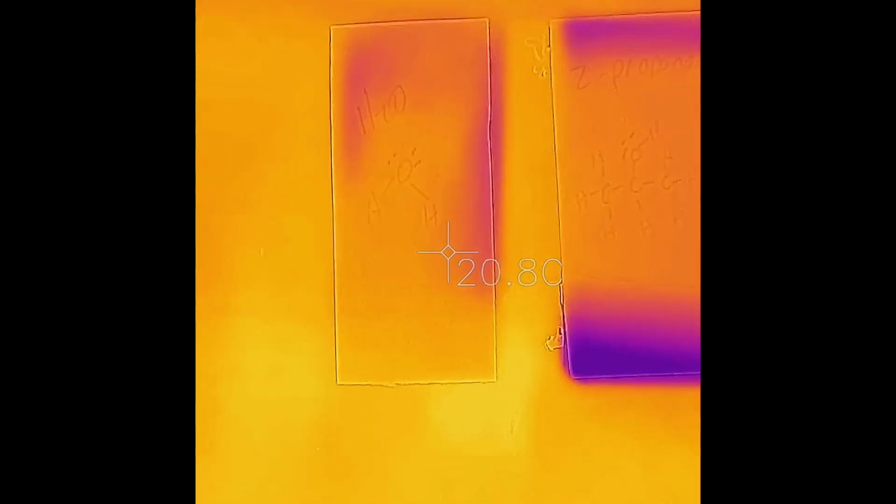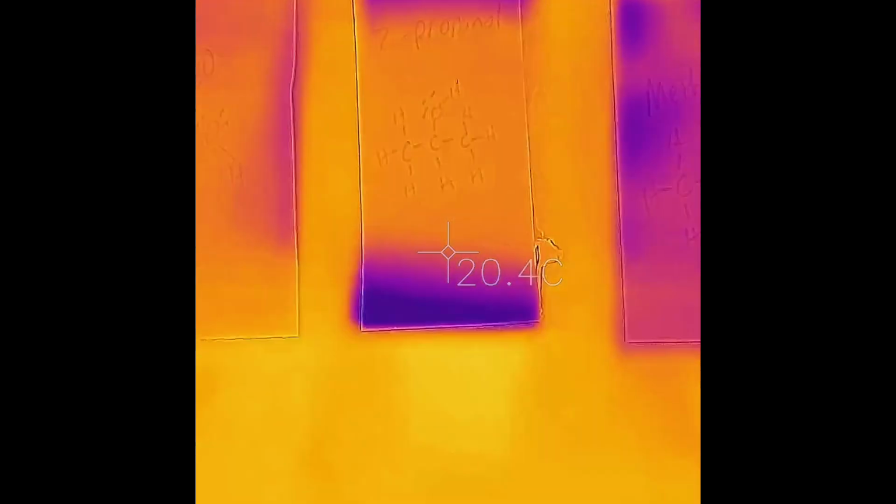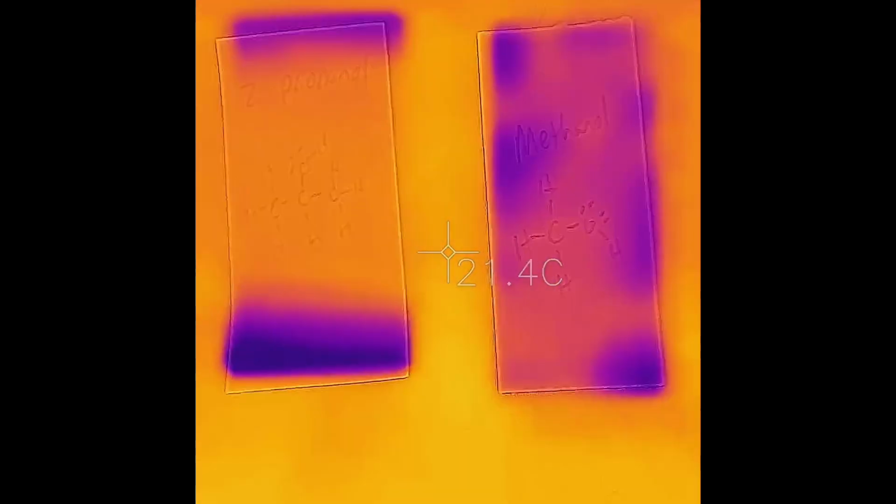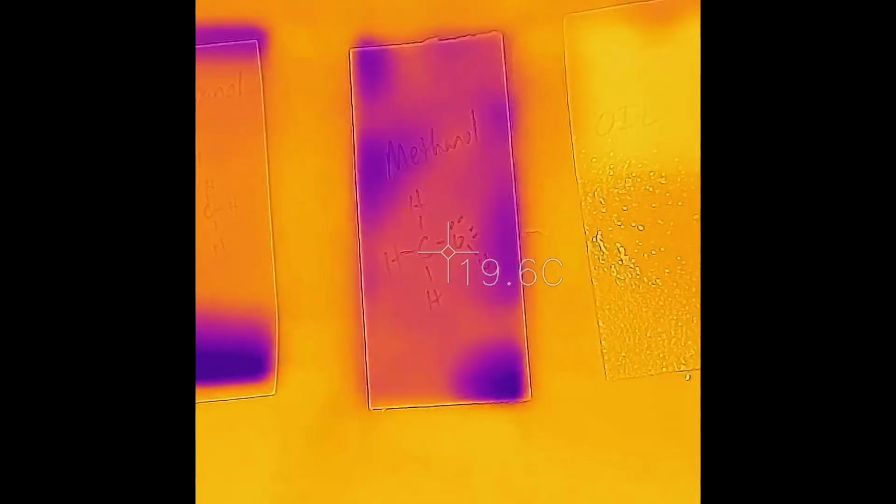Okay, so we're just gonna keep on doing this for about 7 minutes and just observe what happens. Okay, so I think there's definitely about a degree difference between the methanol and the propanol. The oil, probably the highest.